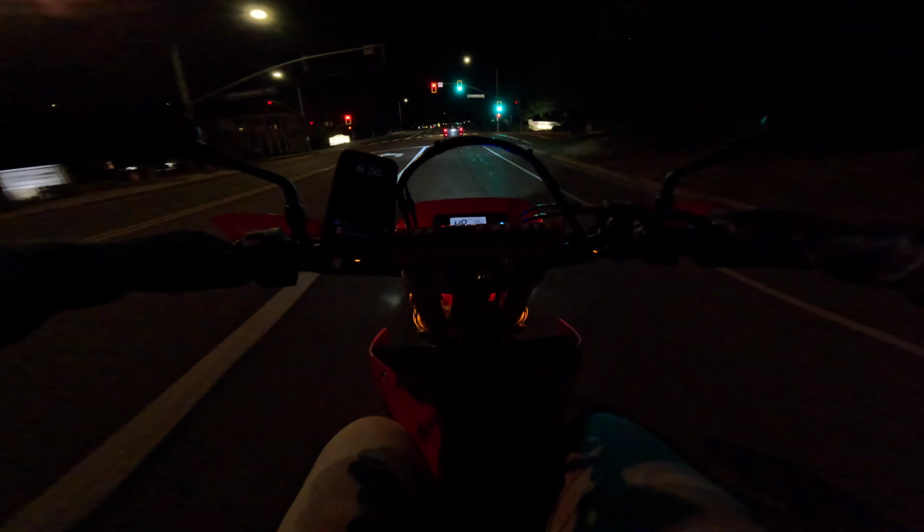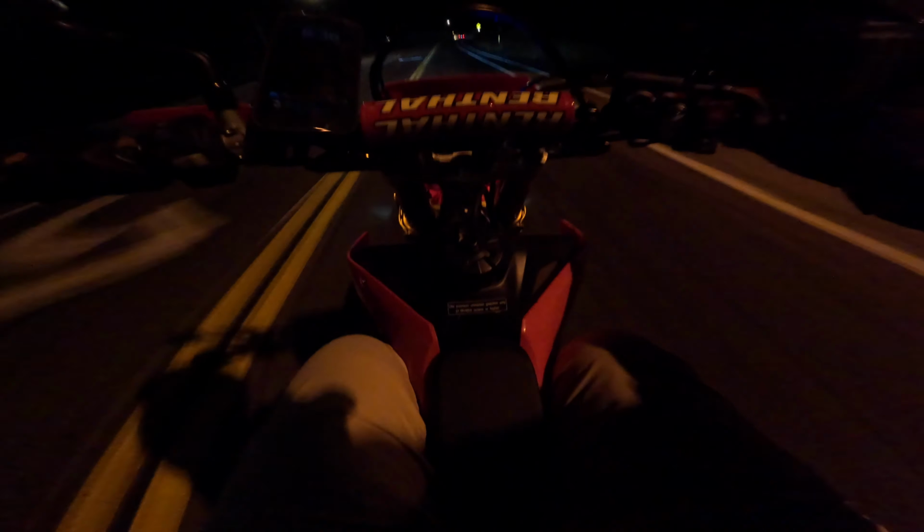God damn, this bike has got a lot of power. I like it. And I'm not a light guy, you know what I mean? I weigh, what did I say, 255, 260, right around there. So this thing's just got a ton of torque. And I love it. It just sounds so good. Just hear that thing rip, dude.